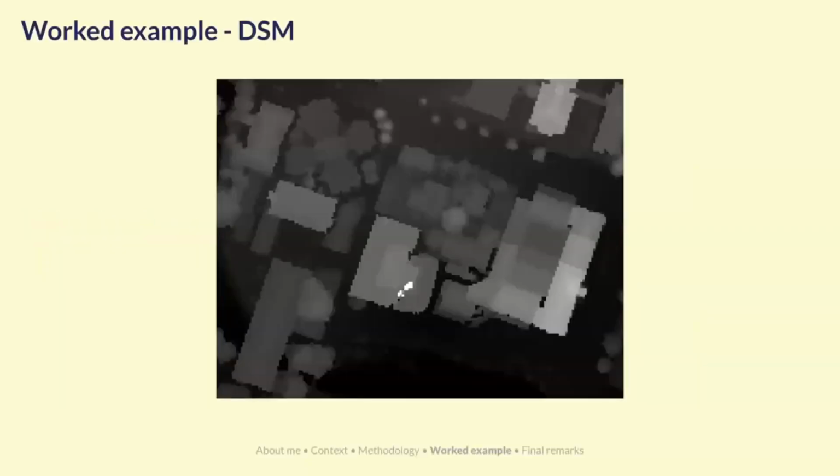So I thought today I'd talk through a worked example just to show visually how this methodology works. So this is a digital surface model, like a visual representation of it. Can anyone tell me what these buildings are? No one. Okay, well, we're about here. So this is a few buildings in the Otago University campus. So that's the business school on my right side.